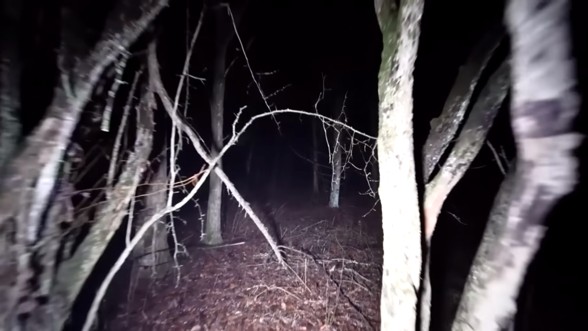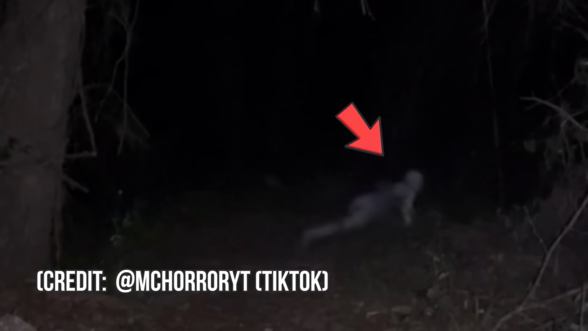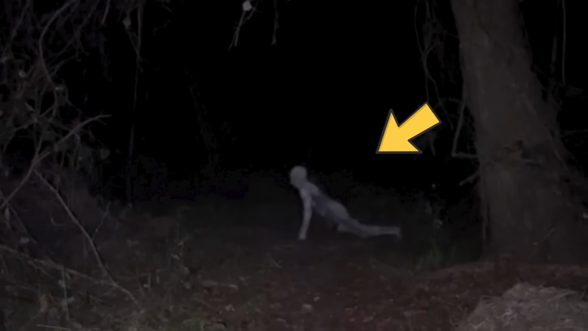Number 11. In the middle of the night, this trail camera happened to record this eerie sight. A human-like figure appears from behind the tree and starts crawling on the ground in the weirdest way possible. People called it a skinwalker, while others just thought it to be a man dressed in a white suit and the whole video to be just a joke. But the culprit was never caught, so nothing was ever confirmed.